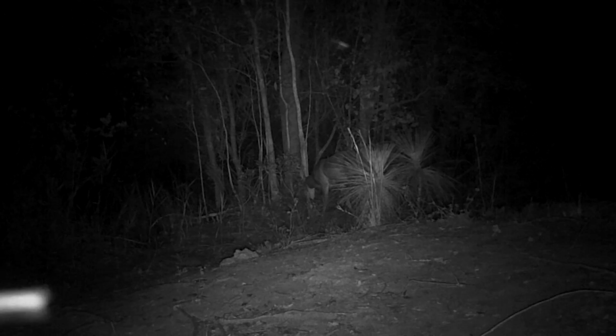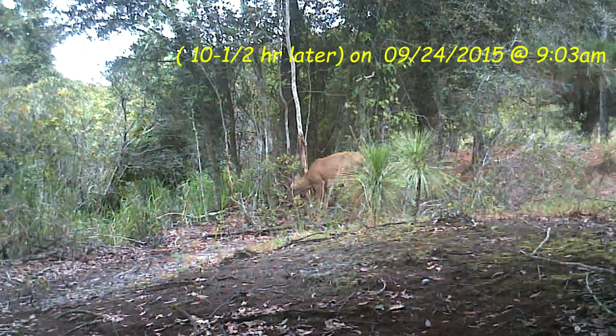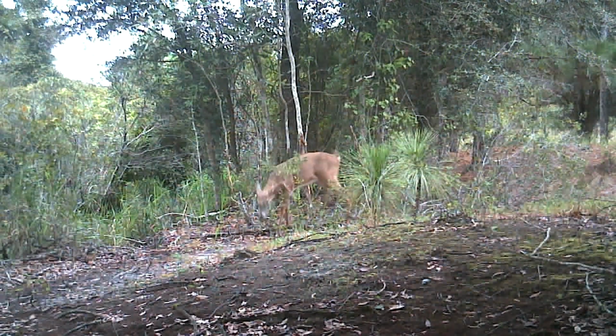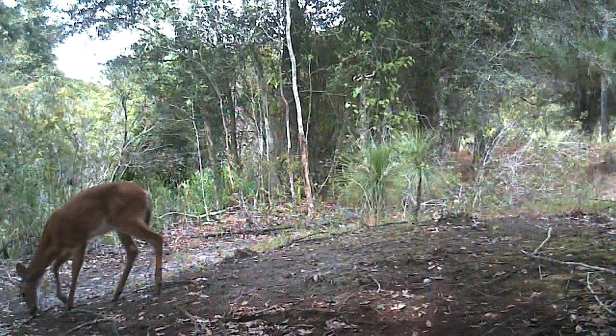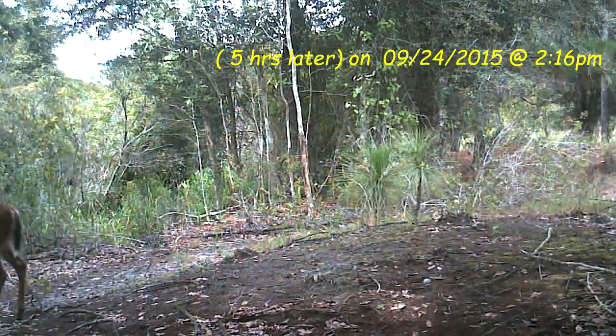Now we're going to move into day 2, the 10-day event. This is 10.5 hours later. And there's that 4-point. Could be the same one. Actually, you'll see there's what appears to be 2 different 4-points. One of them has a little nub on one side of his antlers that could possibly be another point.